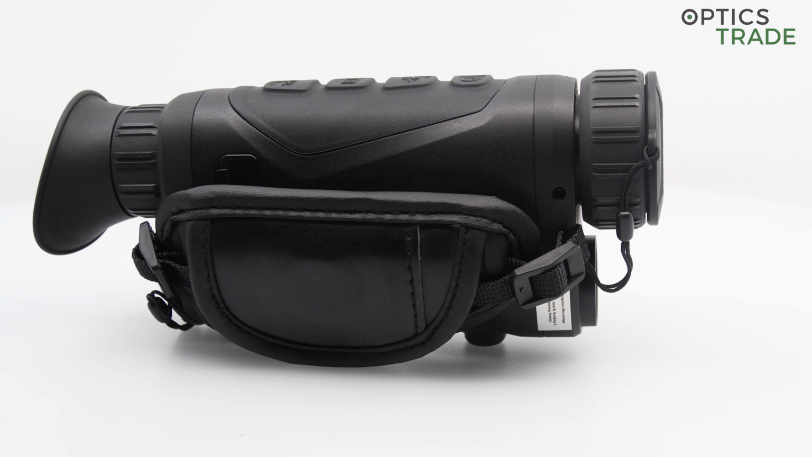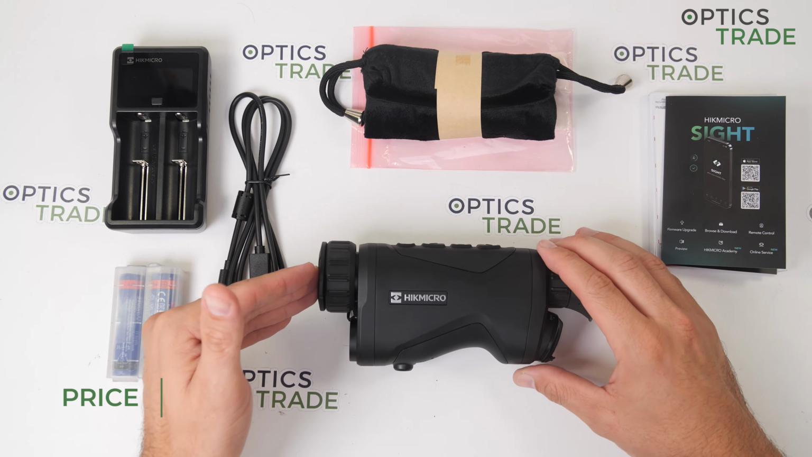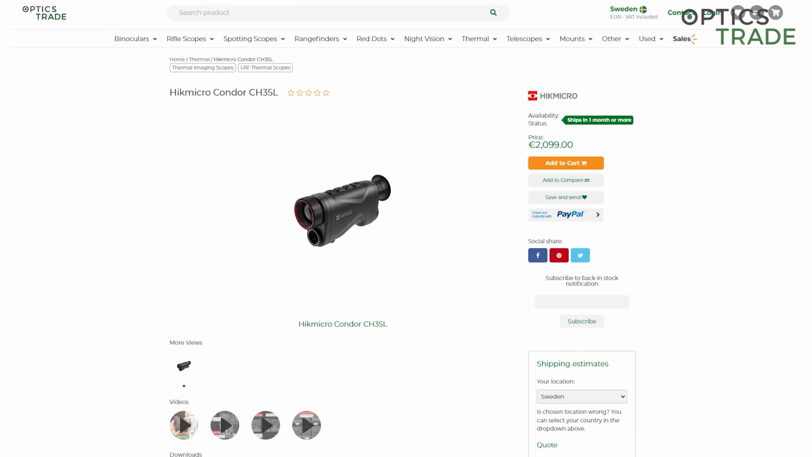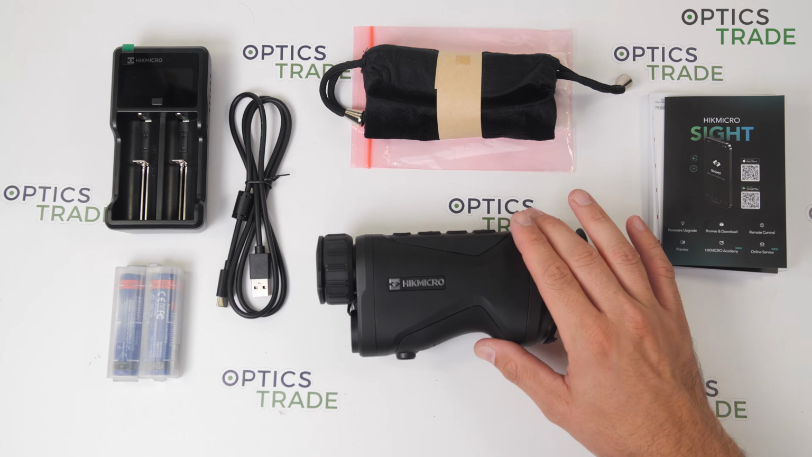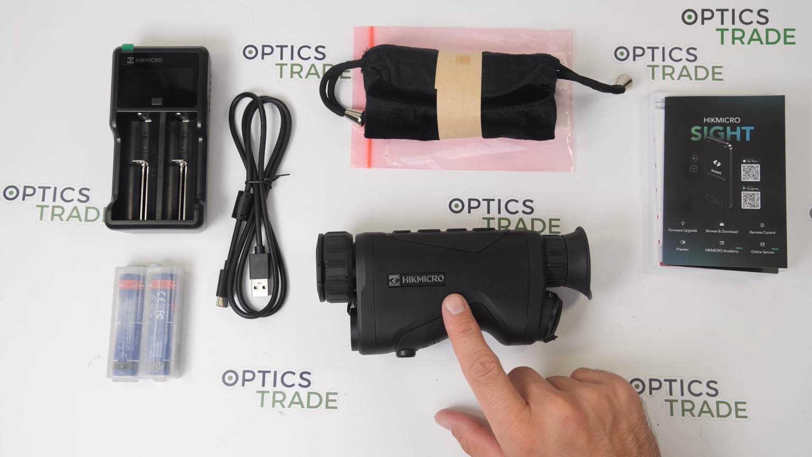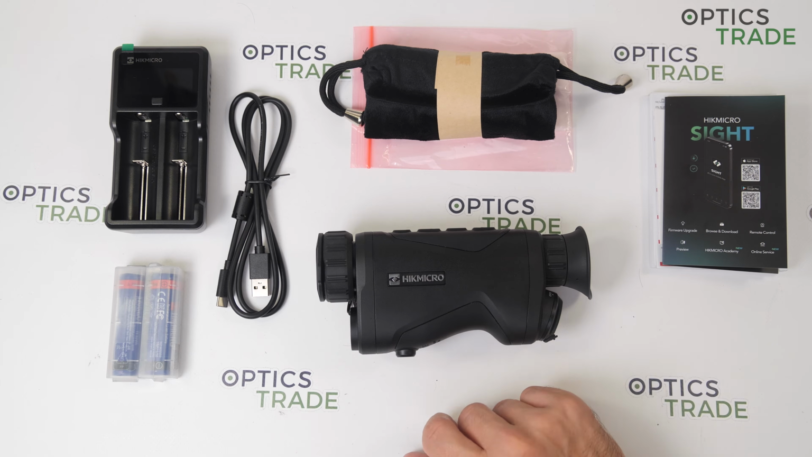The weight of this device is only 470 grams, so it is also very lightweight, and the MSRP of it is 2,100 euros, so it is also quite affordable, and you really get a lot of quality and features with the device. The turn on time, or the startup time, is very fast. It is just under 4 seconds till you get the image, and then I think an additional 2 or 3 seconds that you can already go in the menu and make some changes.